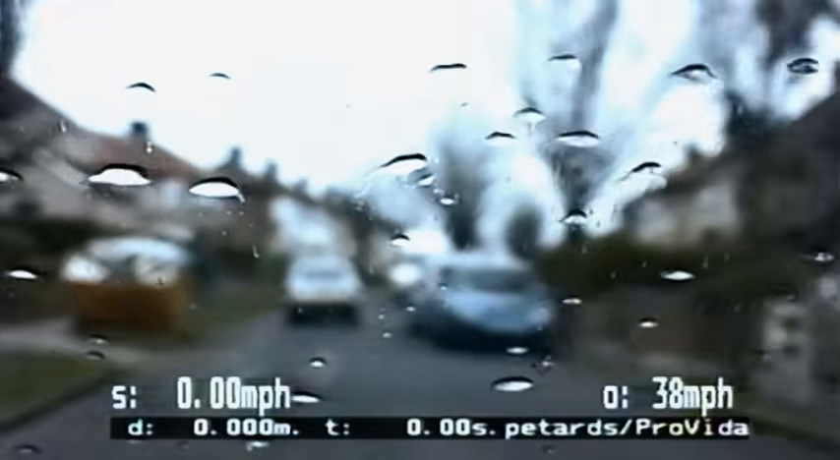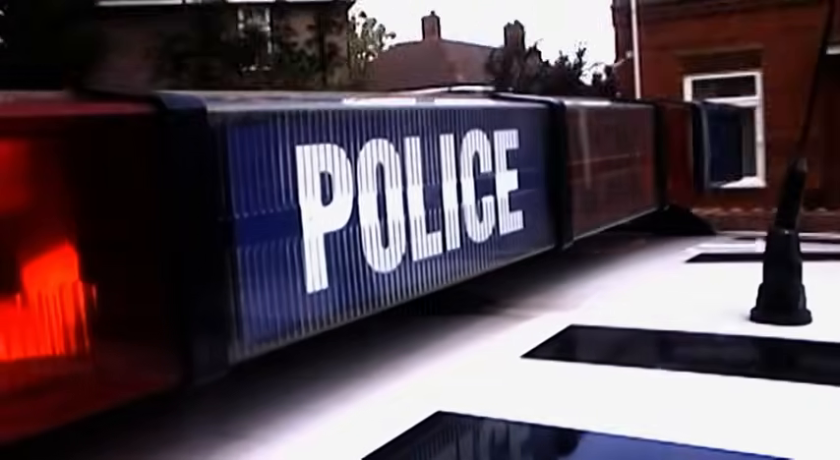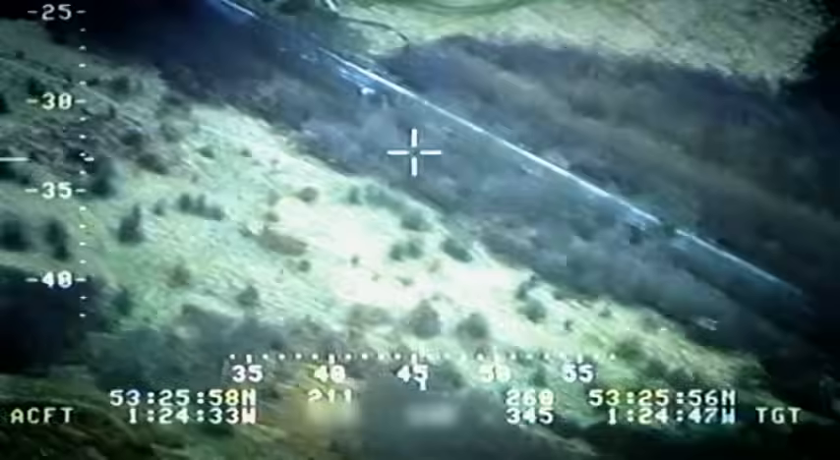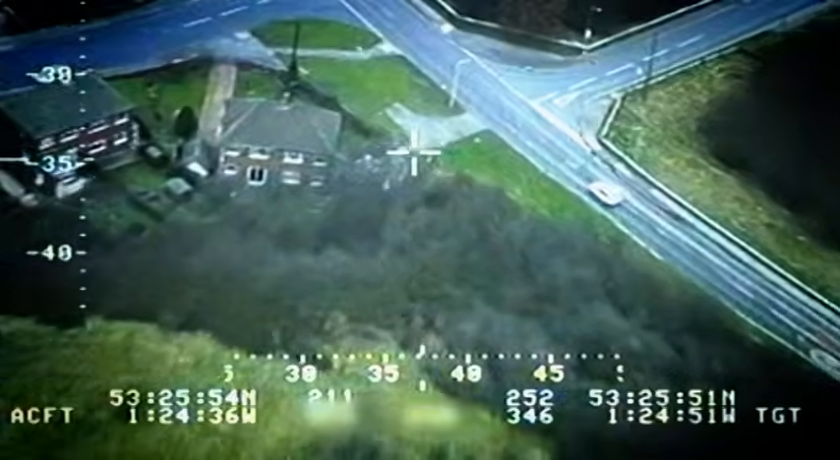The Astra is being driven by a man. Beside him is a woman. He's driving so fast and so furiously that PC Bort will have to back off. Never worth taking it to the nth degree. When the helicopter's above you, it's great because you can just ease off and you're not under as much pressure to keep up with it.